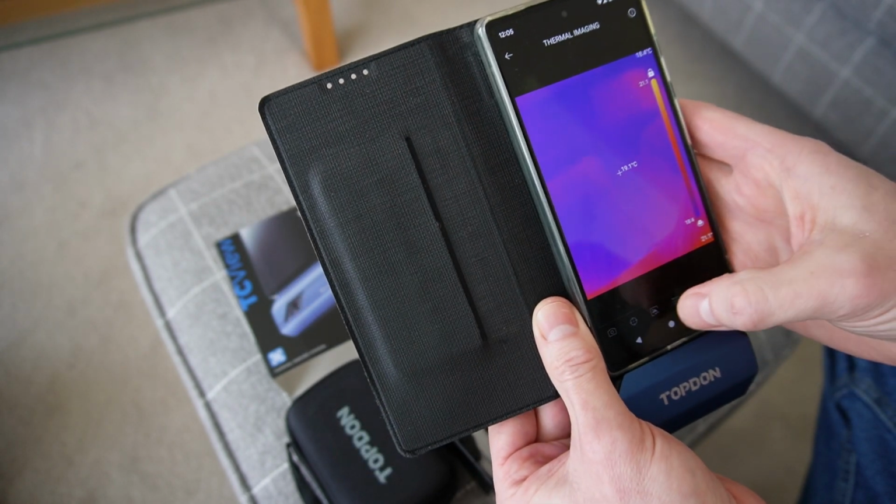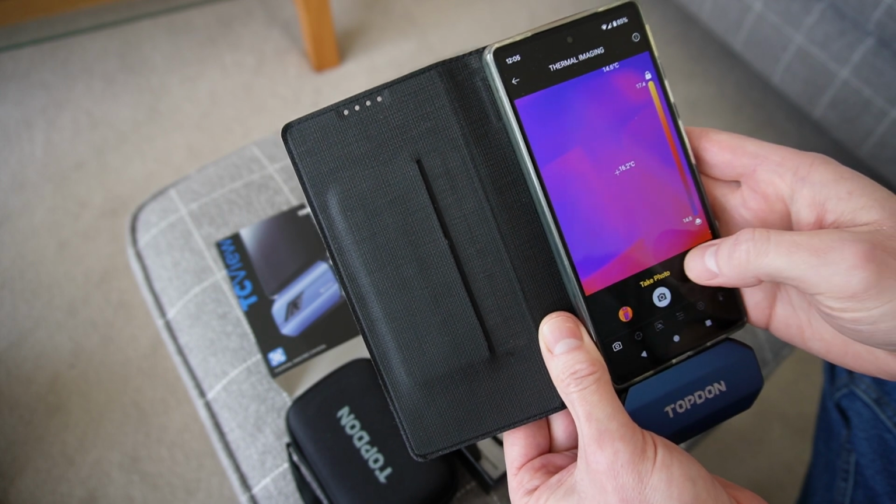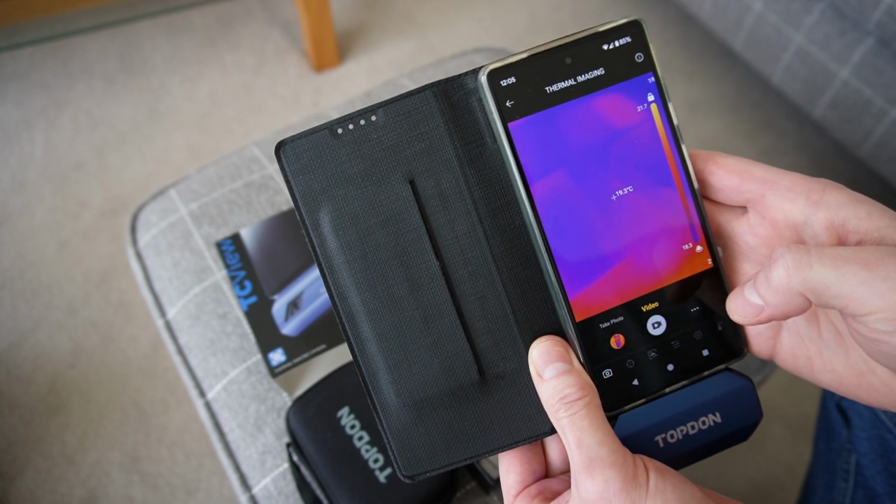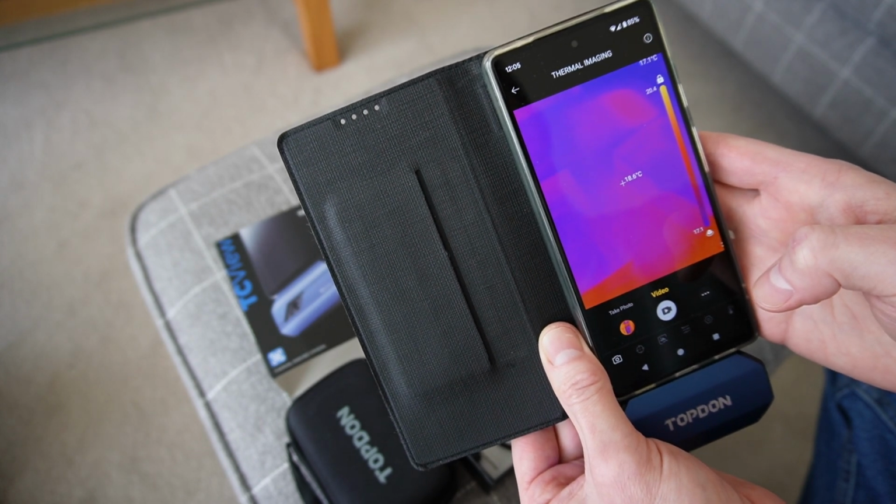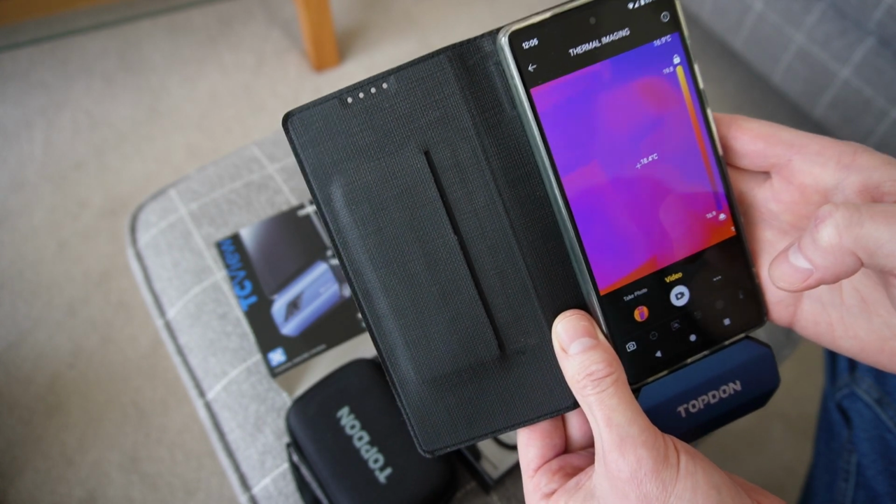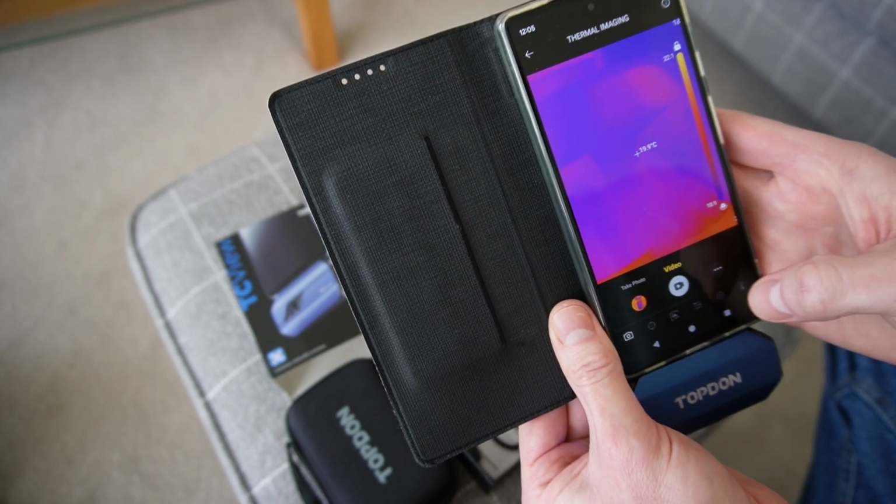One useful feature that I do use is that you can take photos and take videos as well, which is really useful, and I'm going to show you that in the walkthrough when I walk through the house to show you all the hot spots and cold spots. I'm actually going to video it on the phone and then talk over that later.